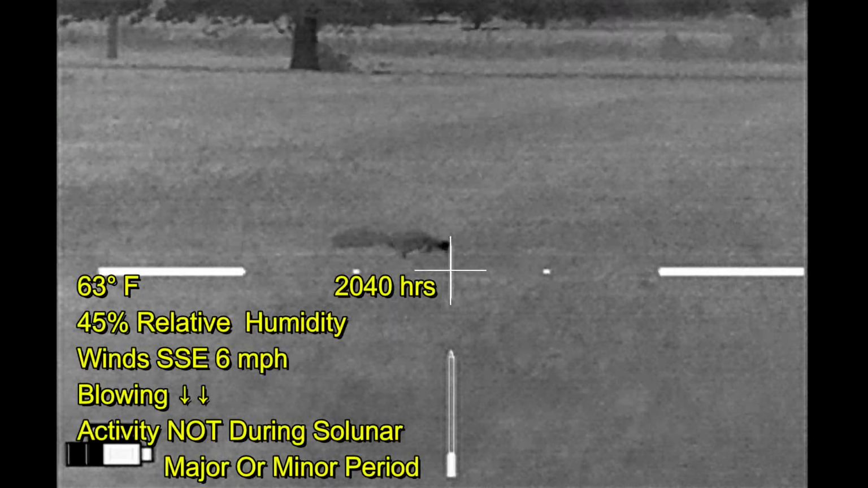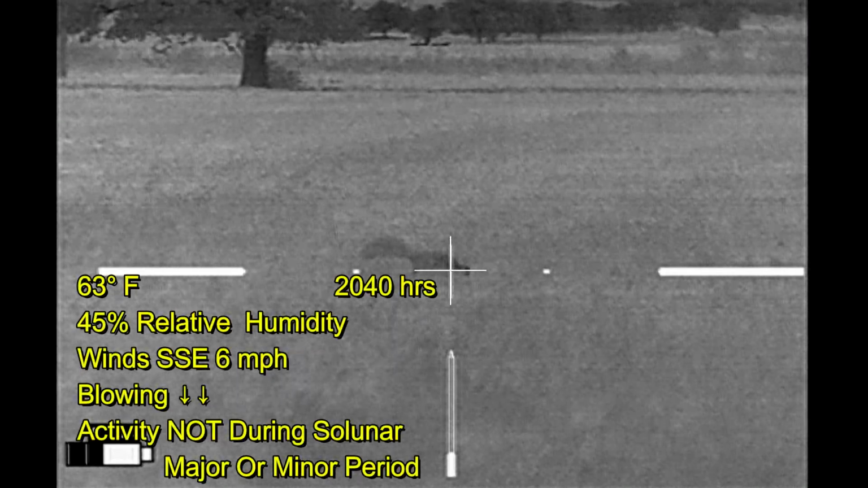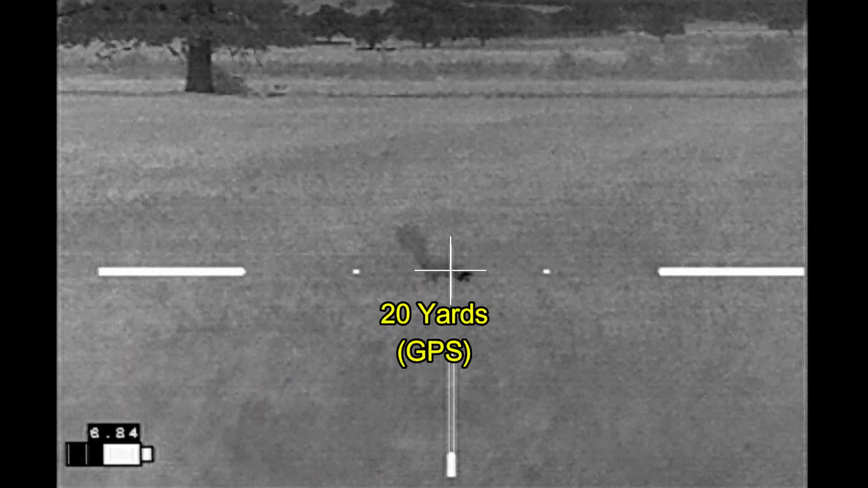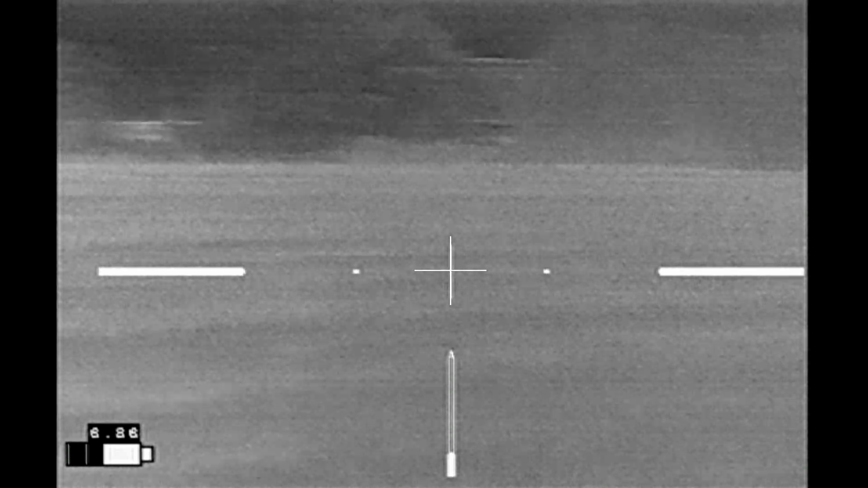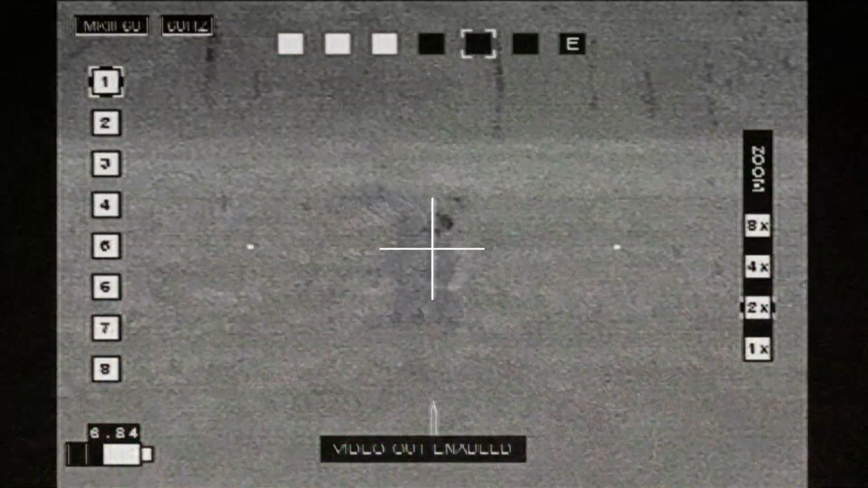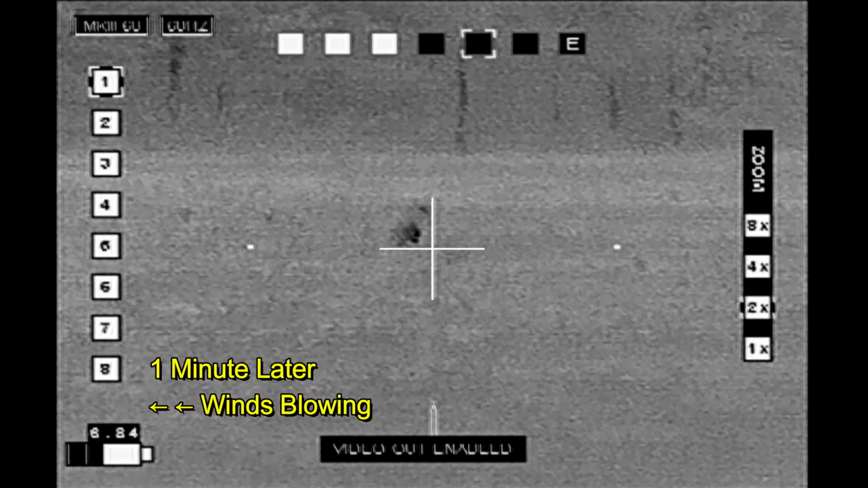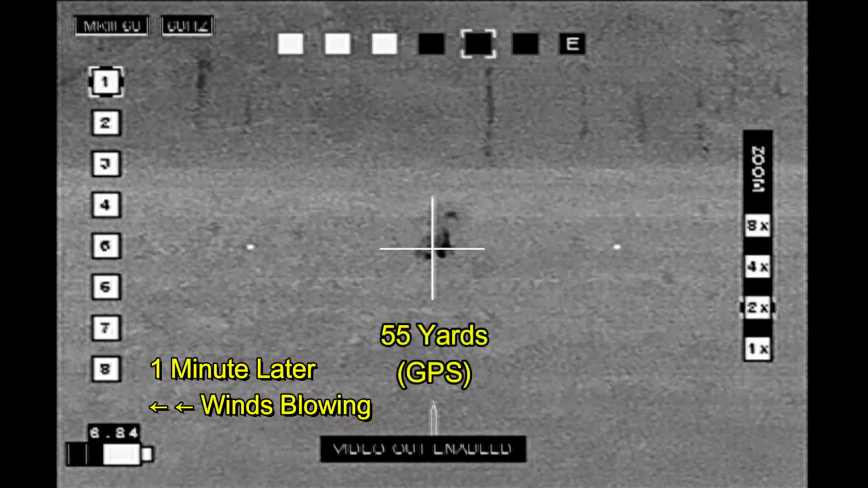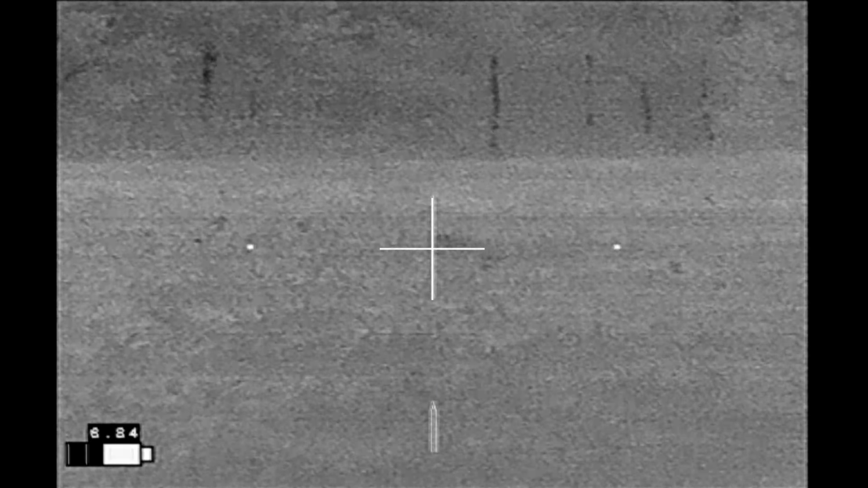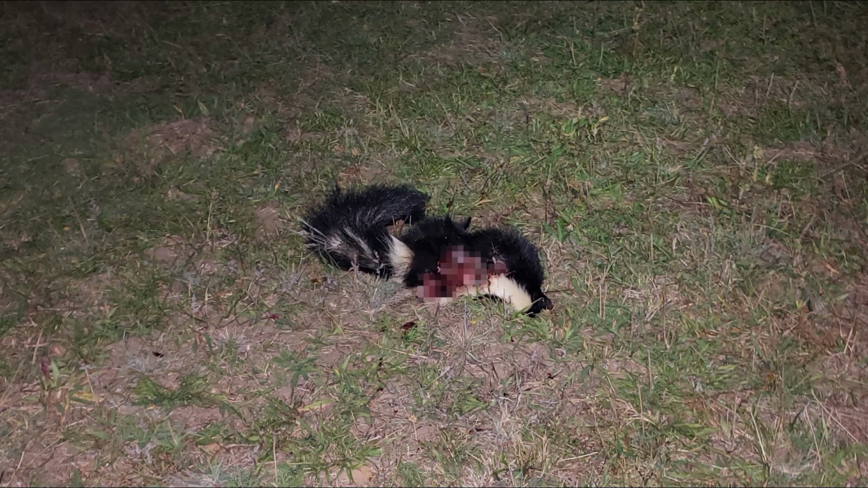I've got this one up close. Alright, here we go at 20 yards. That skunk goes down, and the shot didn't appear to spook the other skunk. So here's the first skunk. Going over to the other skunk. It's out there at about 55 yards. And as you saw from the impact, this skunk was a mess.